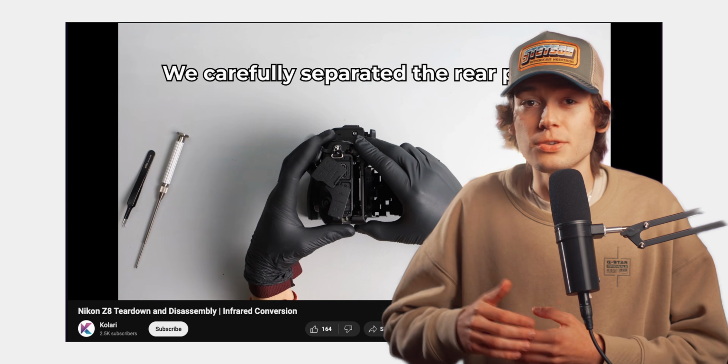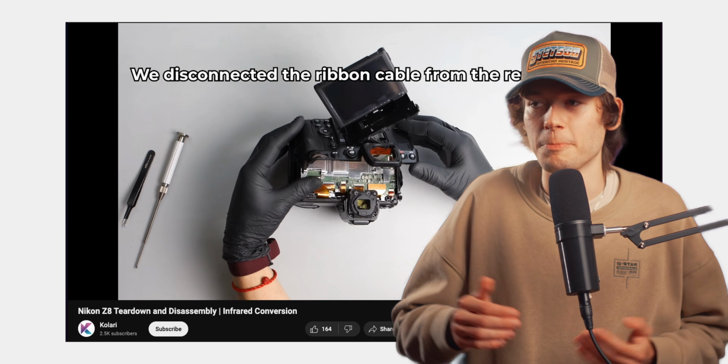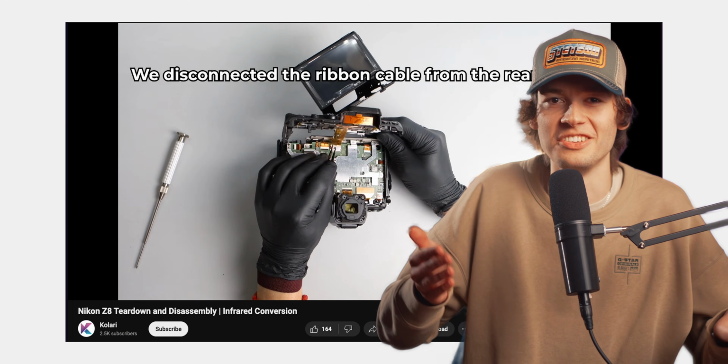The alternative is to send the camera to a professional who does all the taking apart and sensor filter yoinking for you, though from what I've seen, that'll cost you around $500, and of course you need to supply a camera as well. That's pretty much what kept me from infrared photography for years, even though I was super intrigued